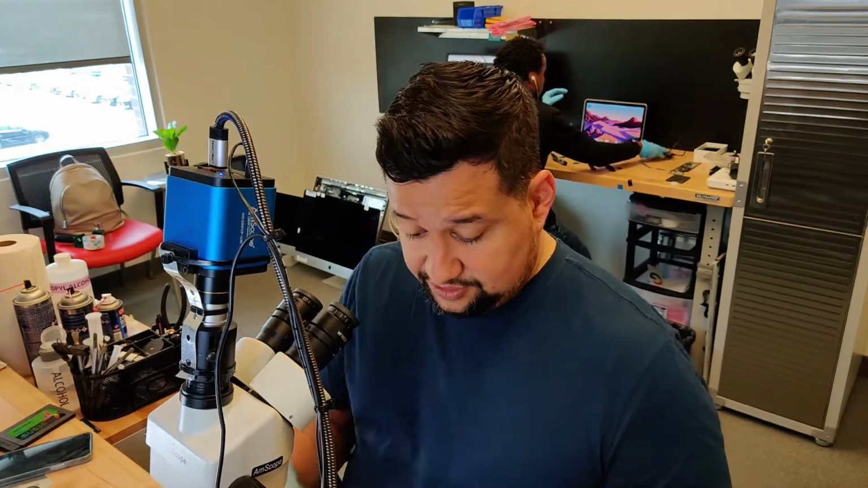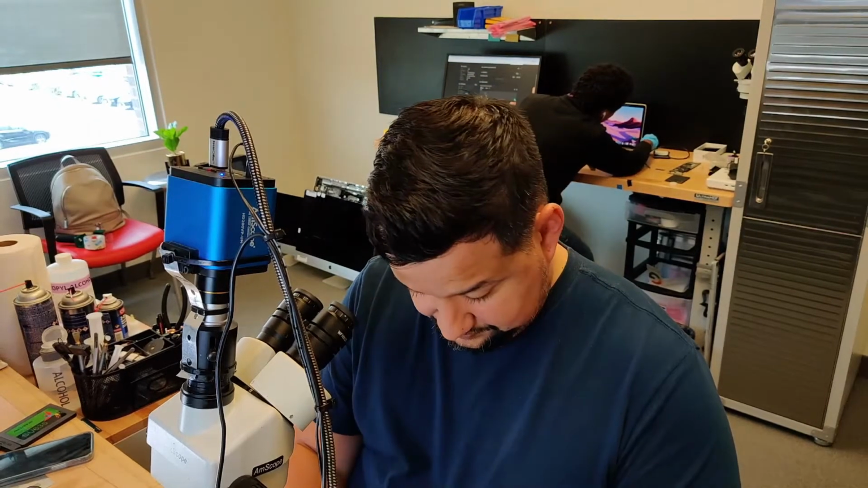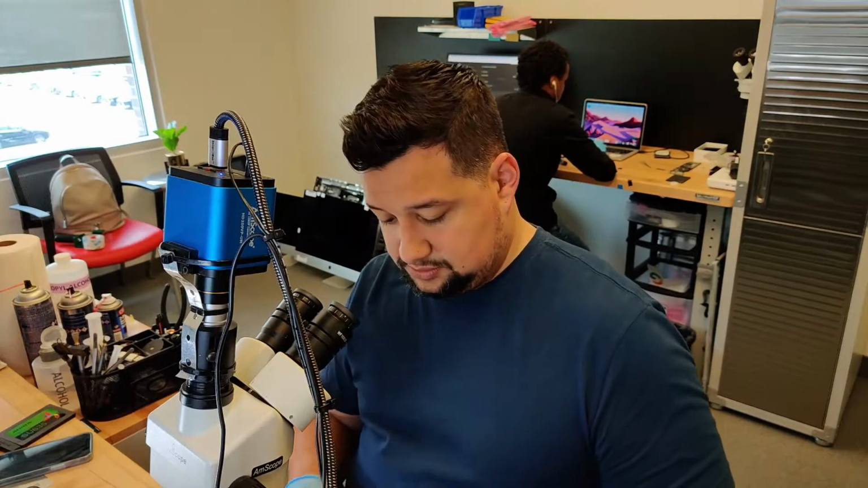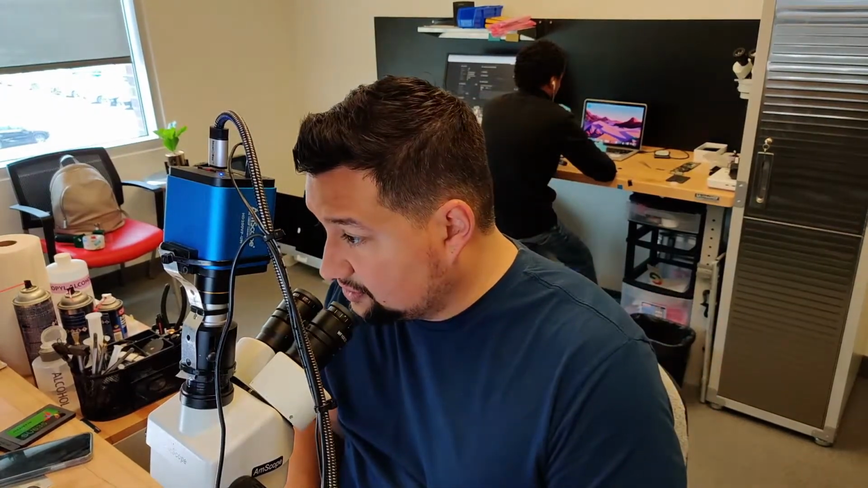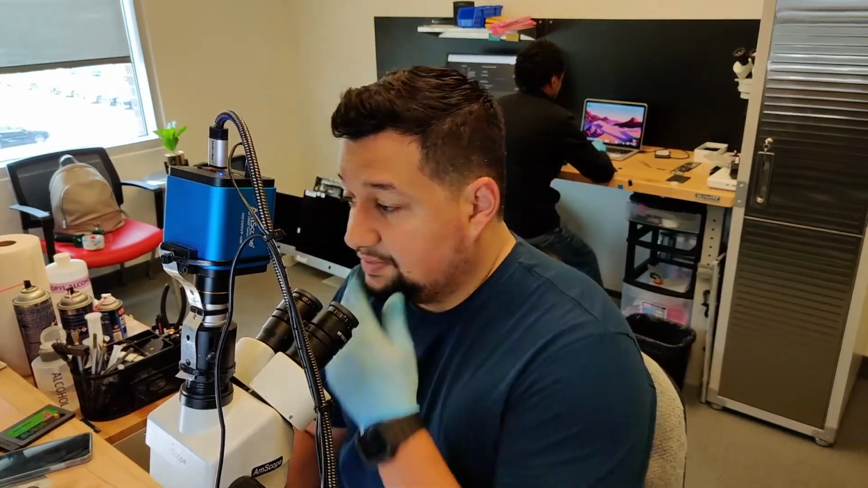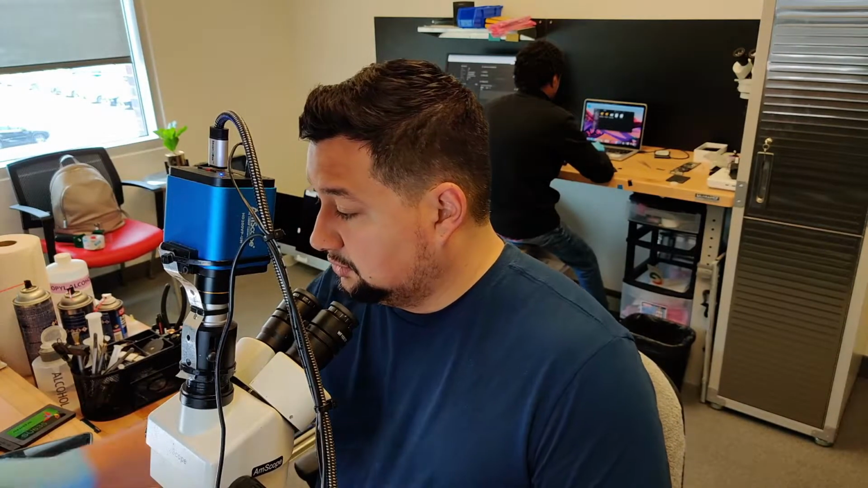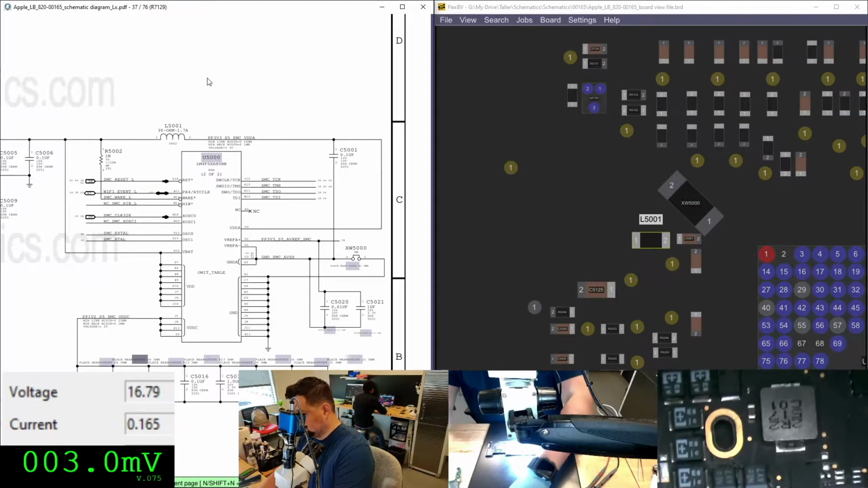You just know that your charger is not giving you light. I have the charger connected, I don't have light, and if you put your fingers, you can't feel anything. At this point, you just say, okay, my board is not powering on, maybe it's my charger, maybe it's whatever. So we're going to check. The first thing we need to check is power analysis. Okay, this is power analysis.